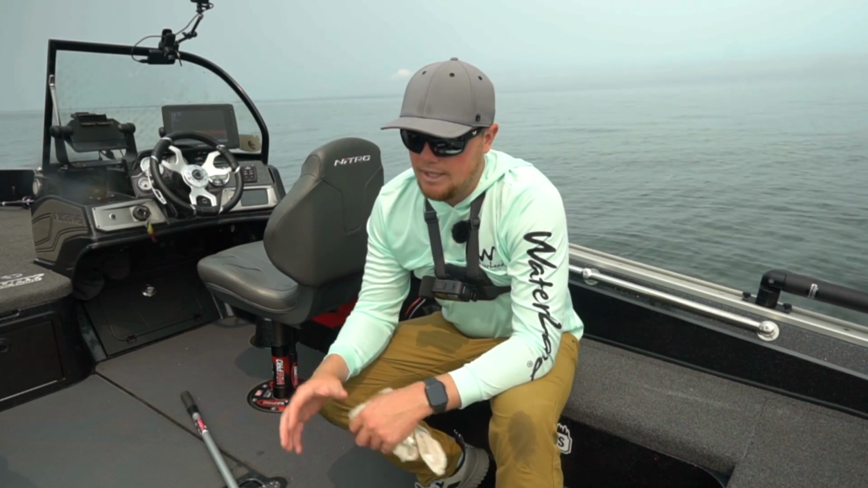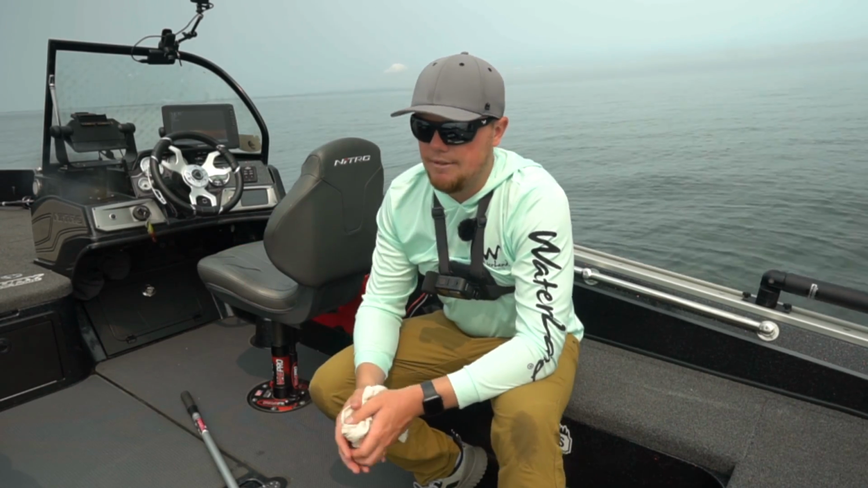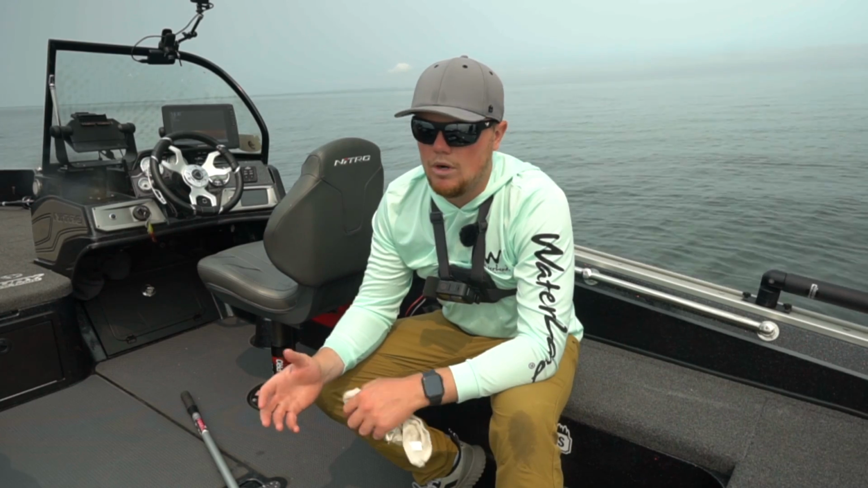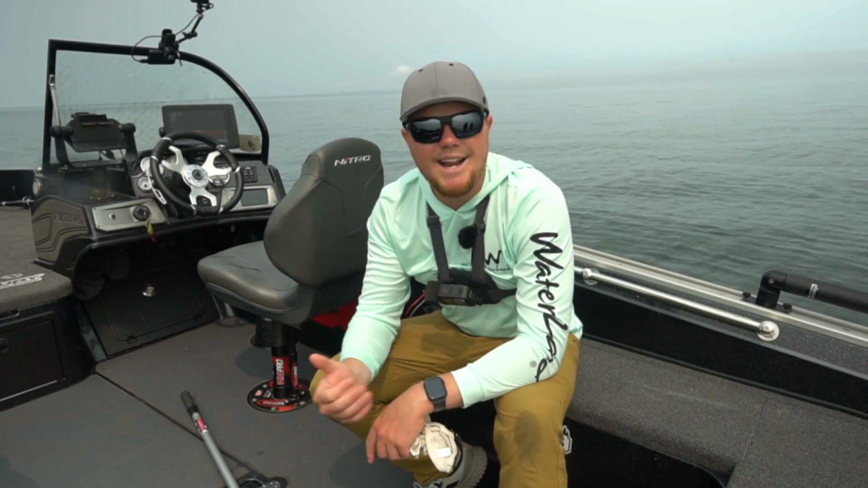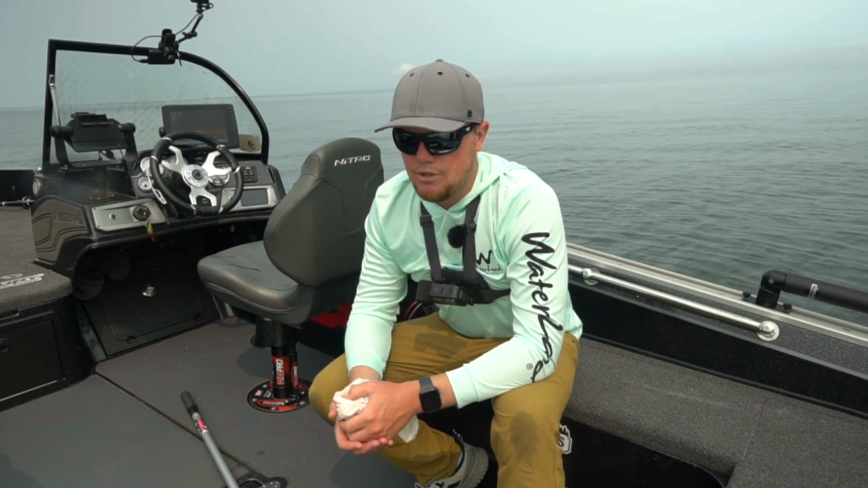So if you're not using it, I highly suggest getting a forward-facing sonar, something very similar to Garmin Livescope. It definitely can help you eliminate dead water a lot faster, find fish faster, not always necessarily catch them, but it definitely can help you find fish much quicker.